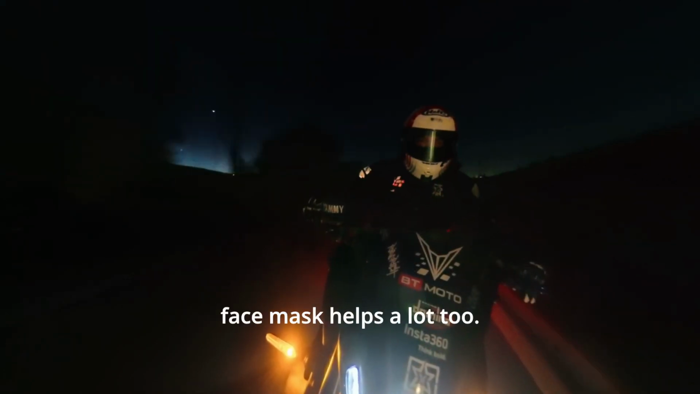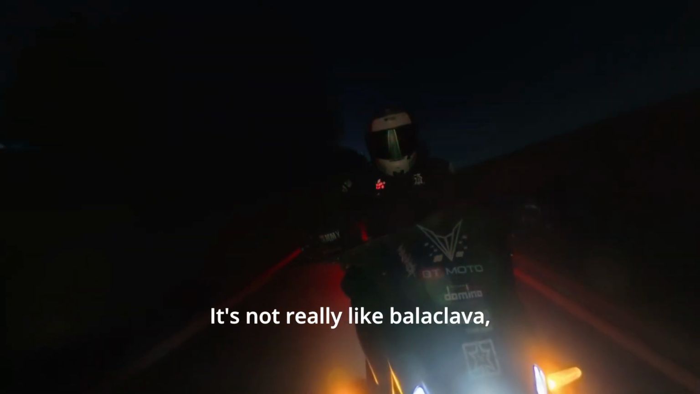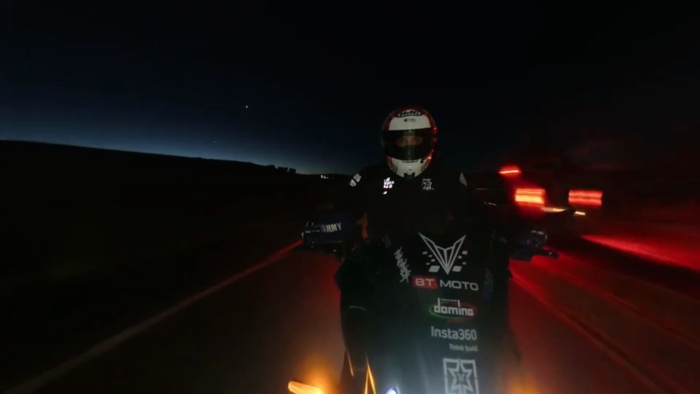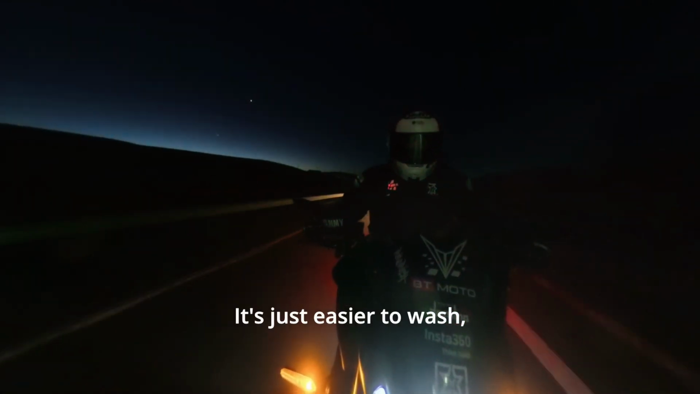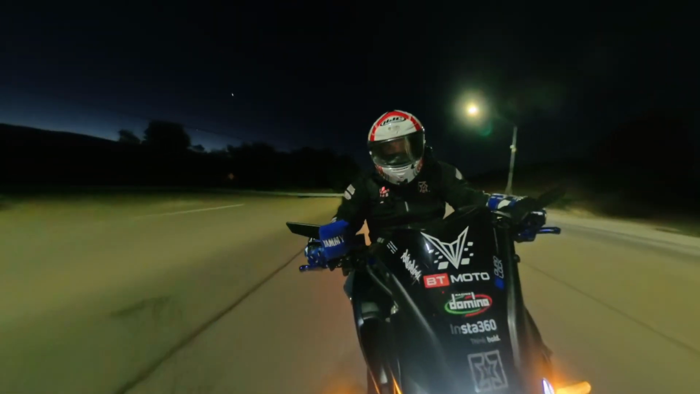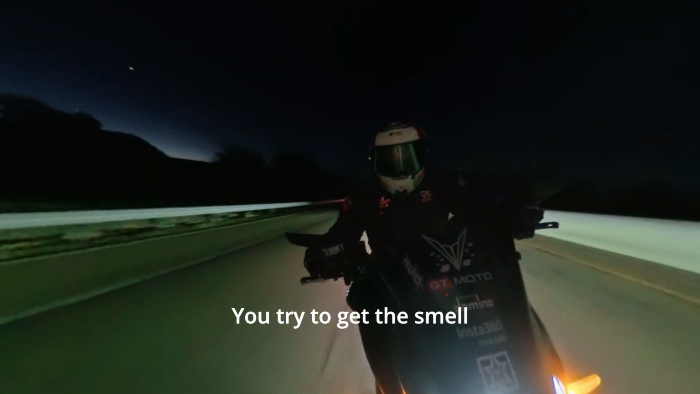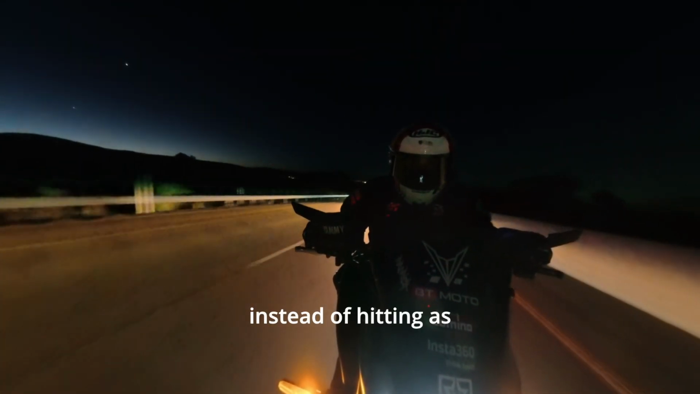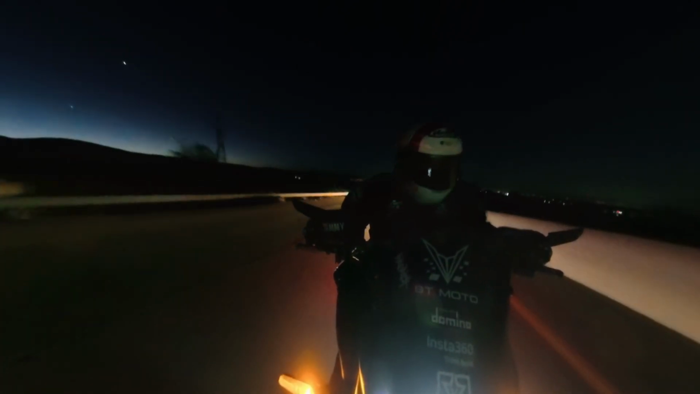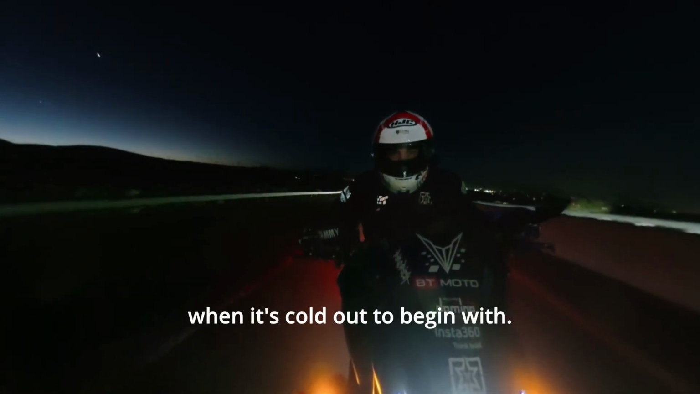And this little silk face mask helps a lot too. I've never worn one of these. It's not really like a balaclava, it's like a helmet liner. It's really thin. It's easier to wash, so when you're trying to get the smell out of your helmet, it helps keep the sweat on that instead of getting as much of it on your helmet. I mean, obviously you get some. Nothing worse than putting on a wet helmet when it's cold out to begin with.